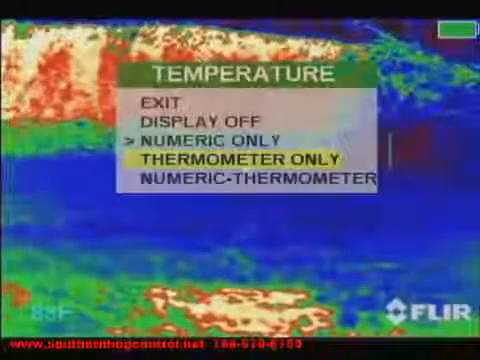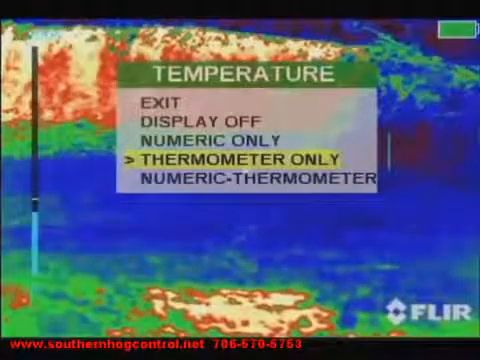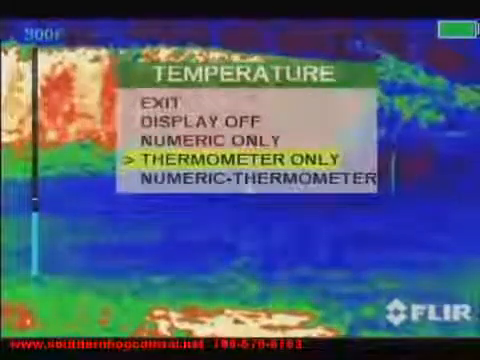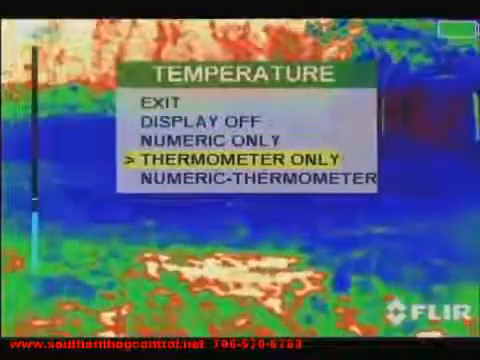Notice in the top left corner of our screen as bullets impact the backdrop for the rifle range. From the main menu, you can also select thermometer only mode. The thermometer will display on the left side of the screen.